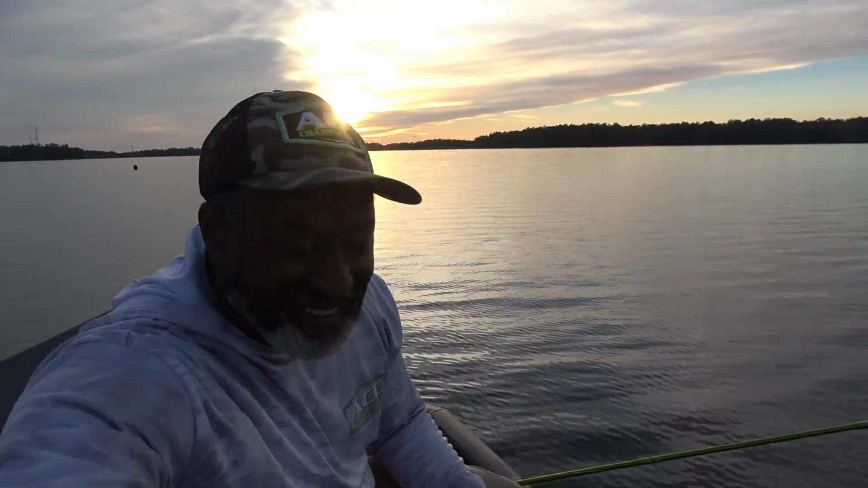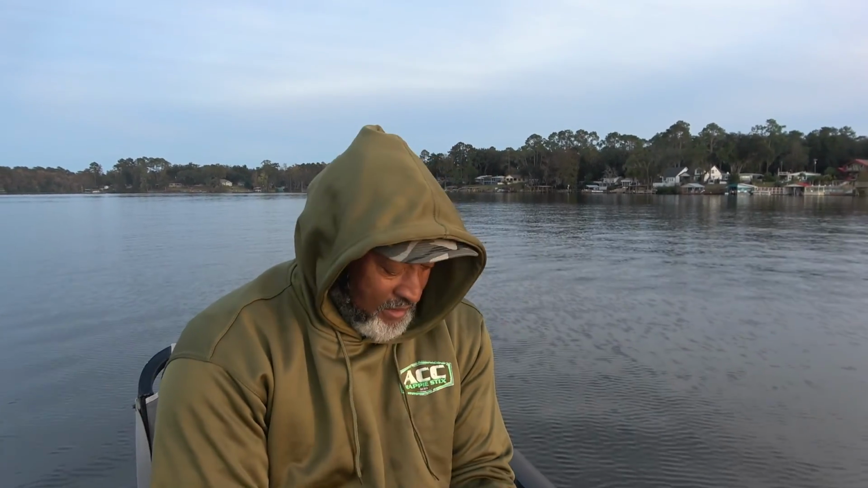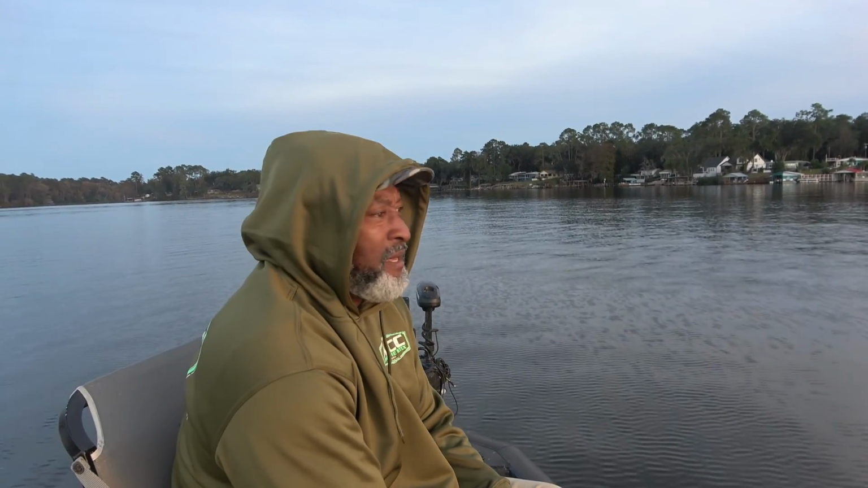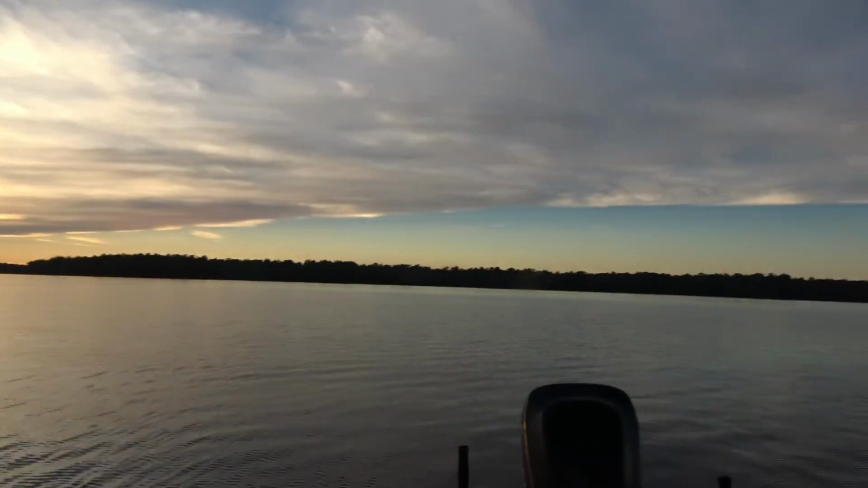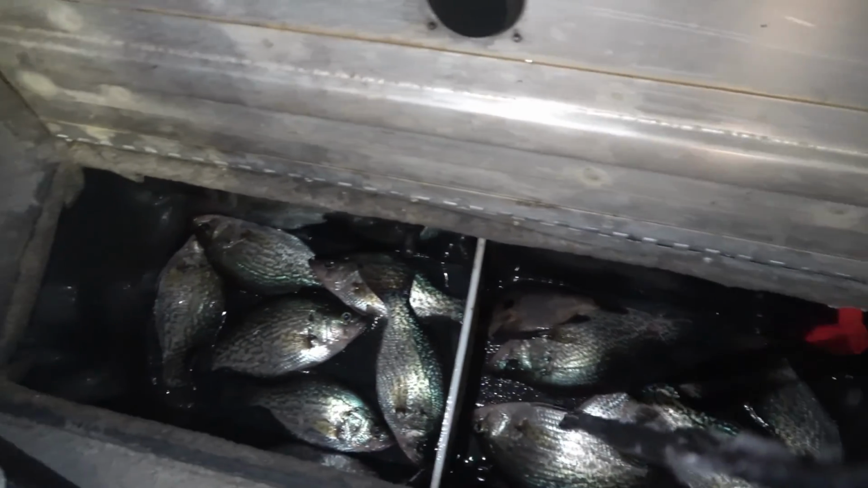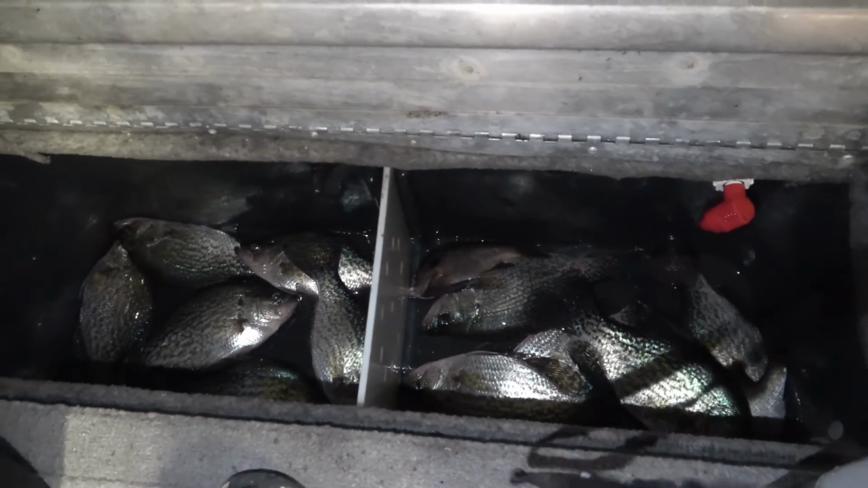Love those hogs. Hey guys, I got me one of these new ACC hoodies. Looks like it's lined in fleece. Feels good, guys. When you get moving around out here, it gets a little bit chilly. So absolutely gorgeous day though. Look. Nothing beats being out on the lake on a beautiful day. The bite is on. Get on down to Lake Talquin, guys. Have yourself some fun.